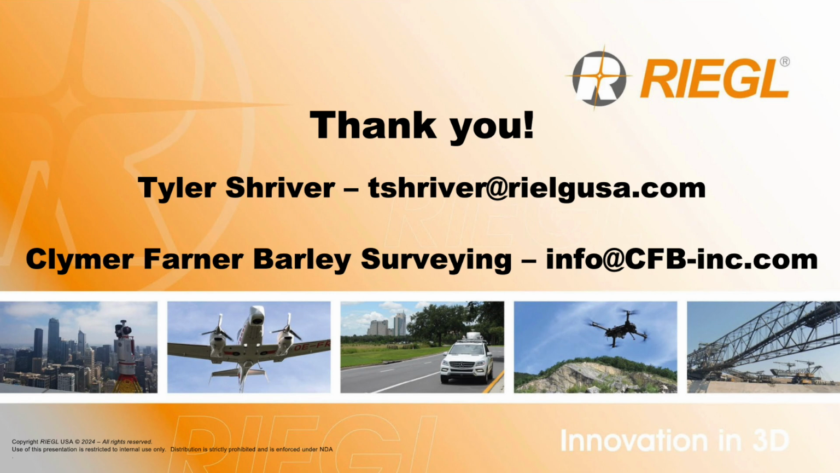One of the questions you have is, after RIEGL process, what software are you using for any sort of ground classification? So after we get the point cloud out of RIEGL process, most of the stuff that we work with from this drone is brought into TopoDot.